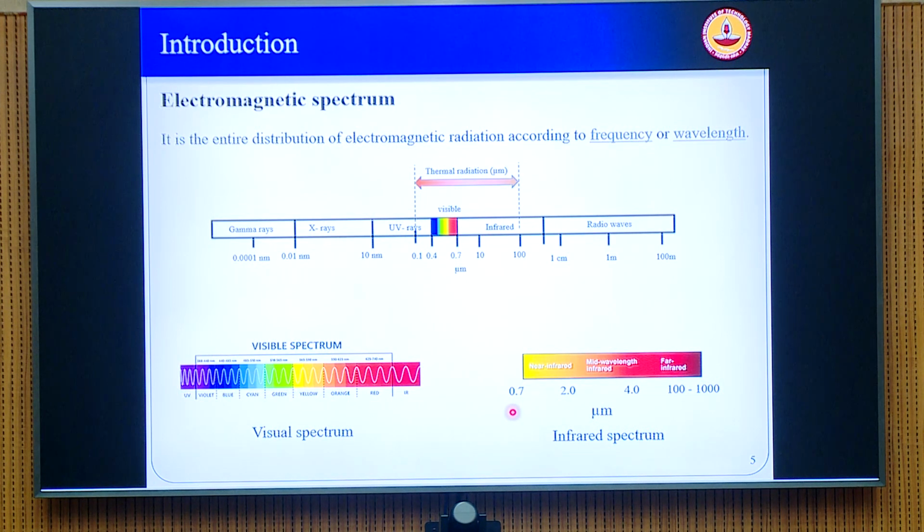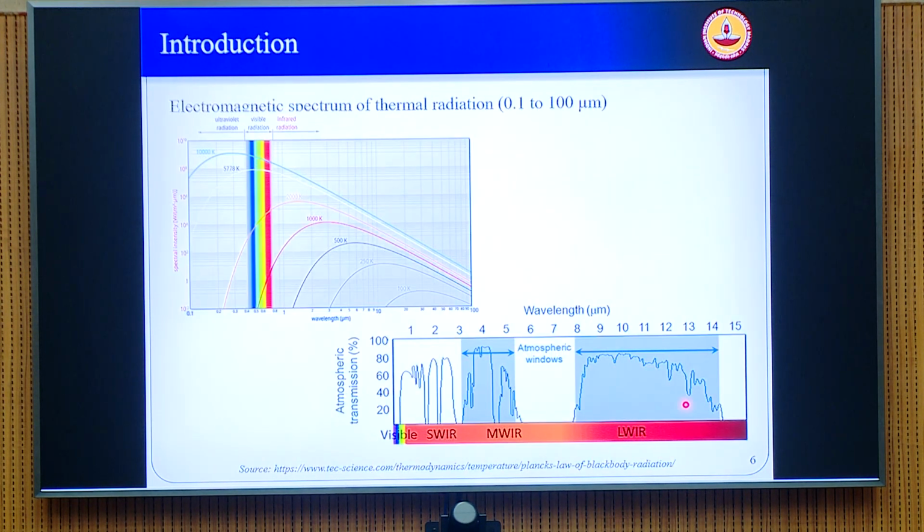The infrared band is quite large relatively, and it can span anywhere from the near infrared, which starts just after the visible spectrum gets over at 0.7 micron, to as large as far infrared, which can go up to the order of 100 to a few thousand micrometers. So let us see what is the band that is suitable for infrared imaging as far as temperature imaging is concerned.